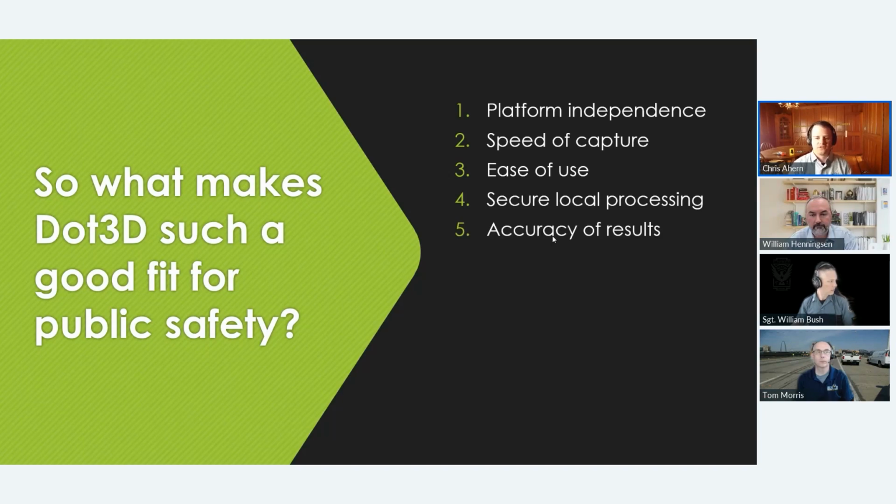Number 5 is accuracy. This is always going to be extremely important. We have a good understanding of this, not just in the crime scene applications, but also in construction and BIM applications. Anytime you're capturing 3D data, it needs to be accurate. There's always going to be a threshold. You don't necessarily always need 2 to 3 millimeter accuracy, but you always need a reliable result.